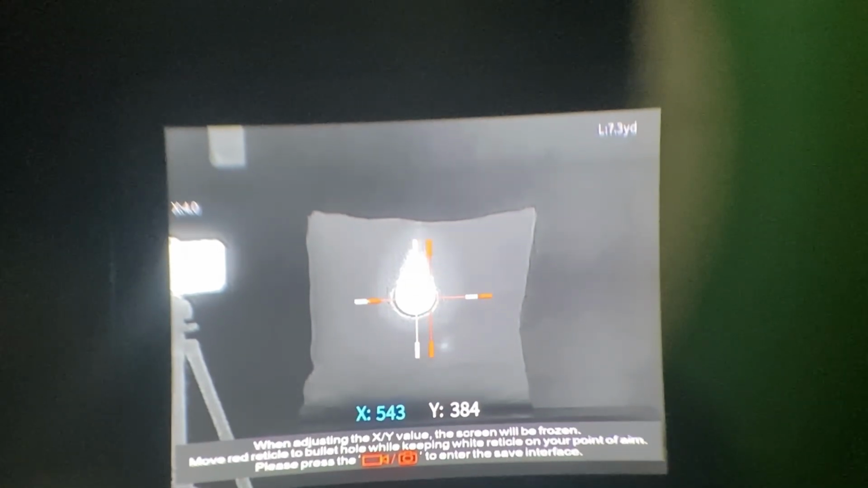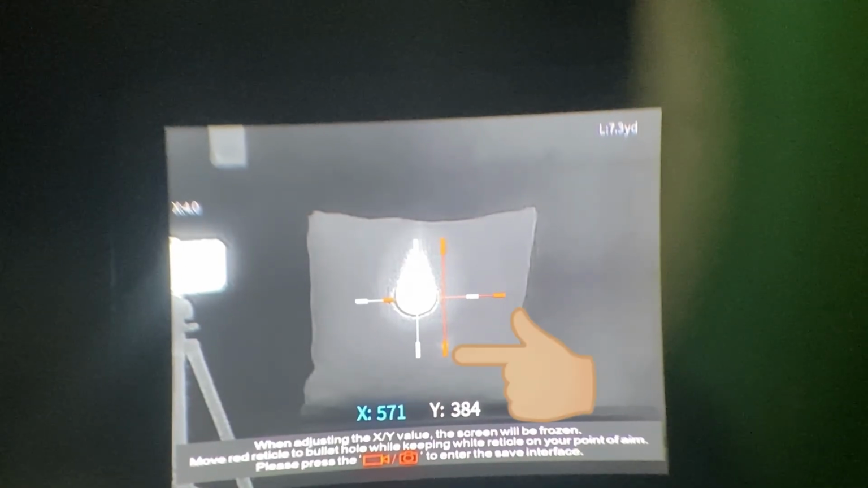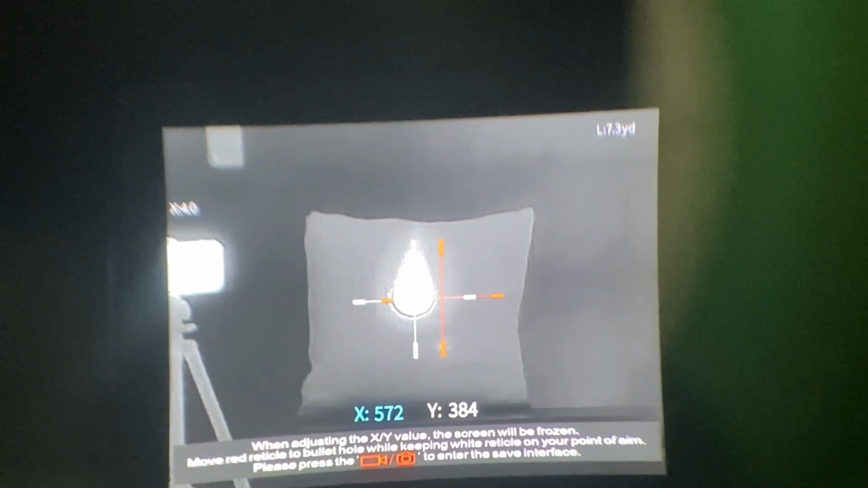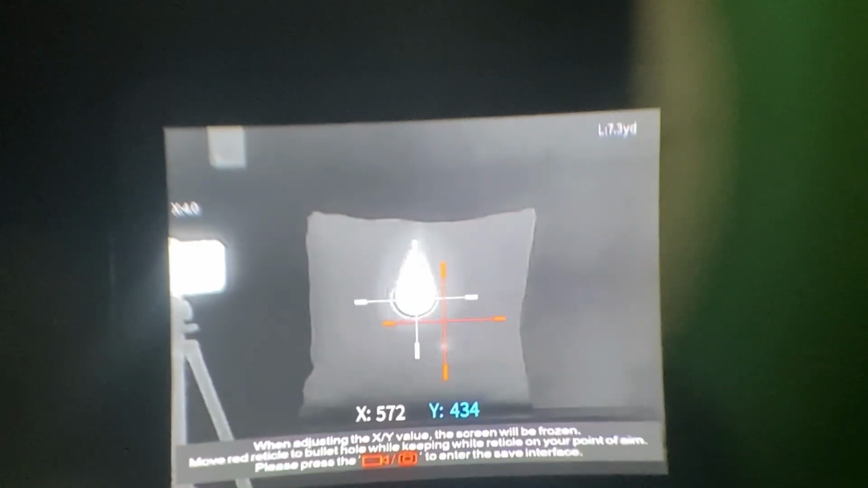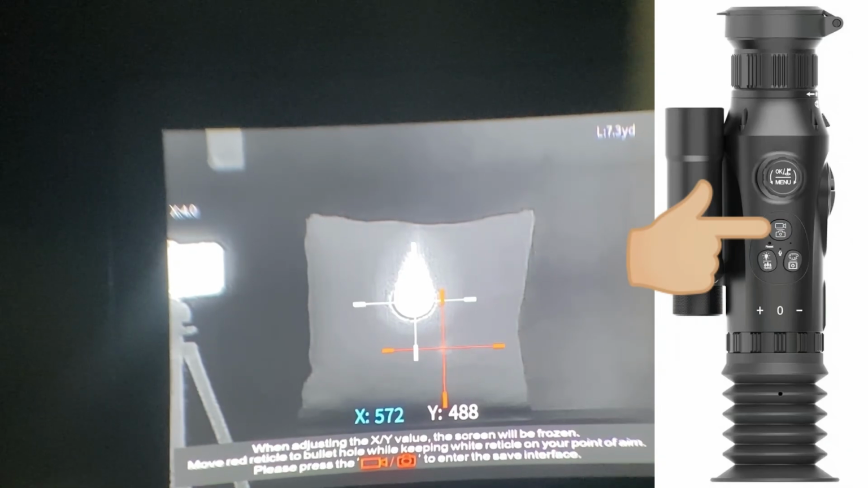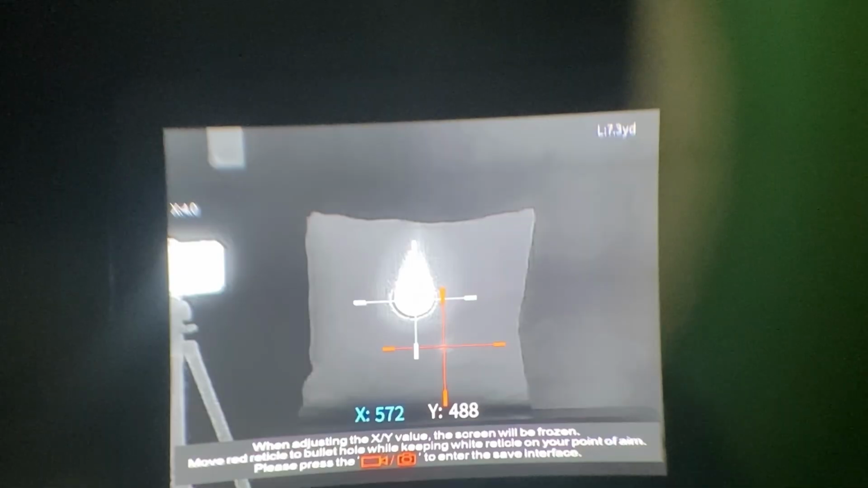The red reticle is moving. I'm going to turn to the right until it lines up and down with our impact there. Now I'll say right about there. I'm going to click. Now I can turn the reticle down. Say right about there. Click again. And now I'm going to press the video and picture button to enter and save it.